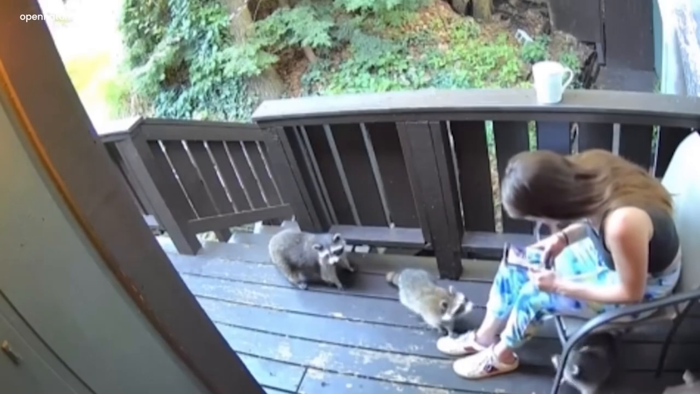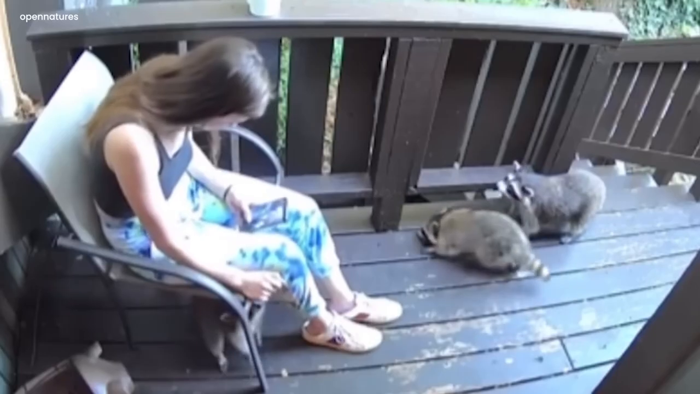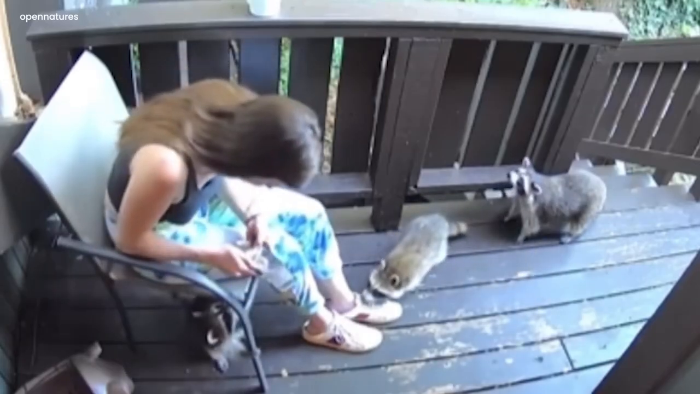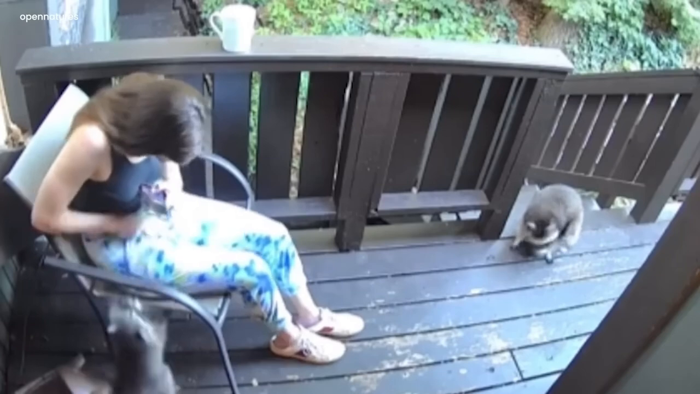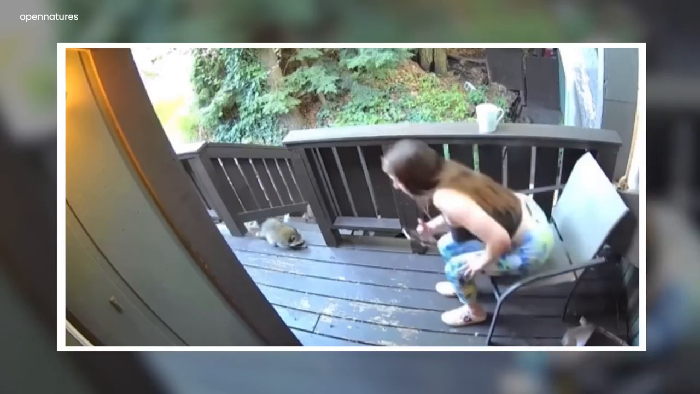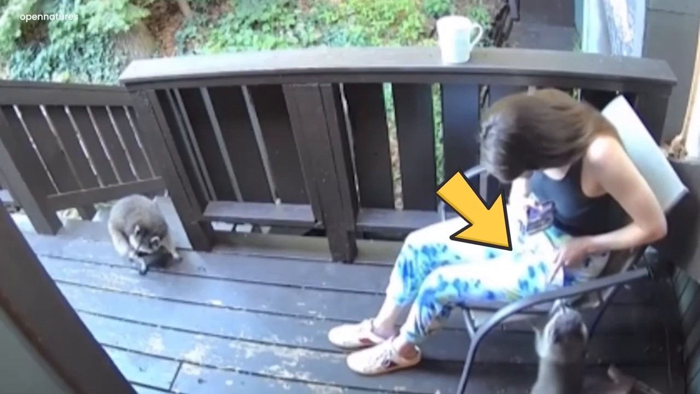Soon, the woman got comfortable with these wild raccoons and started gesturing one of them towards herself. And at this point, things got out of control when the raccoon bit her finger, forcing her to drop everything and run inside her home. That's why it is advised, guys, not to get close to these wild animals, as you can catch rabies if you aren't vaccinated.